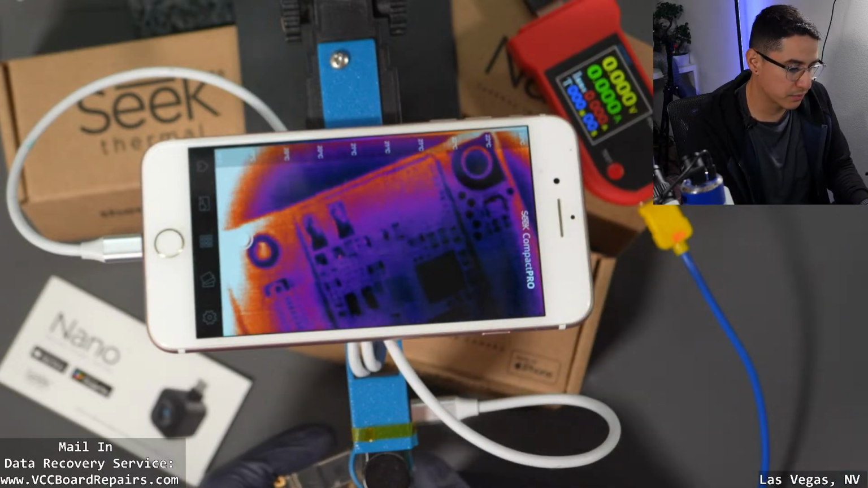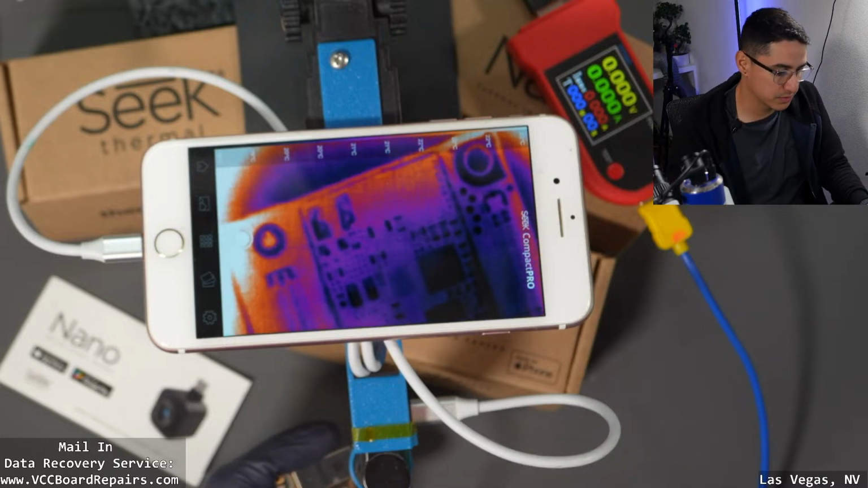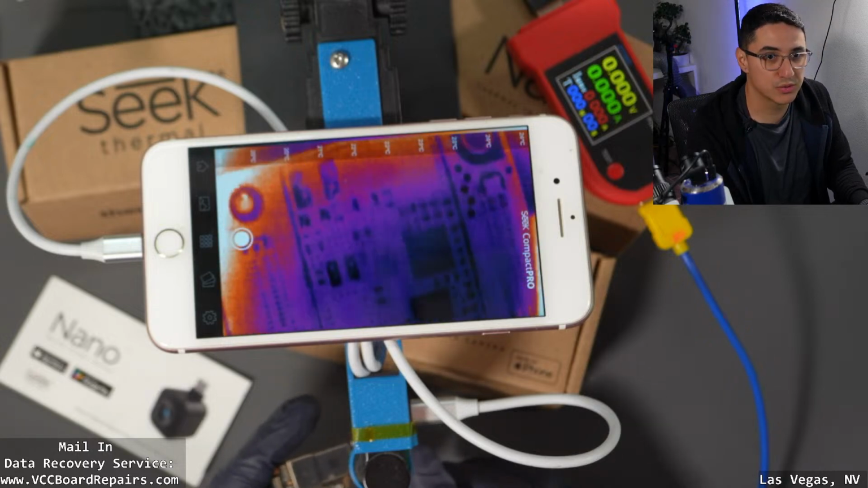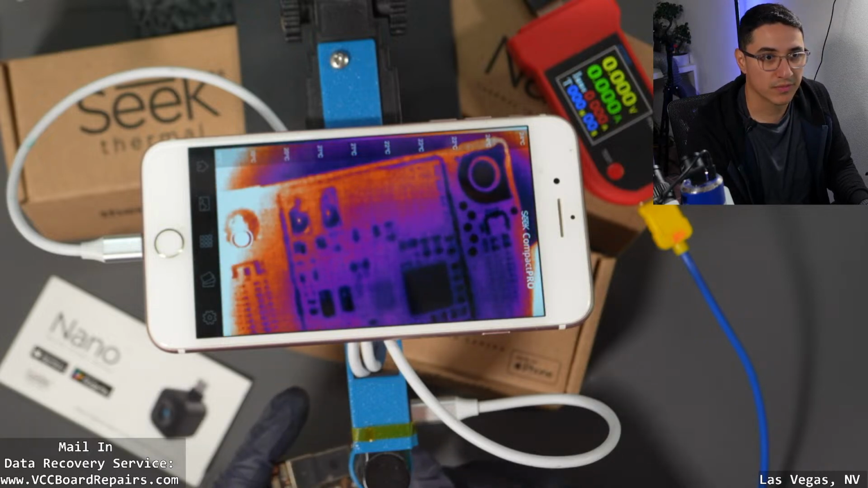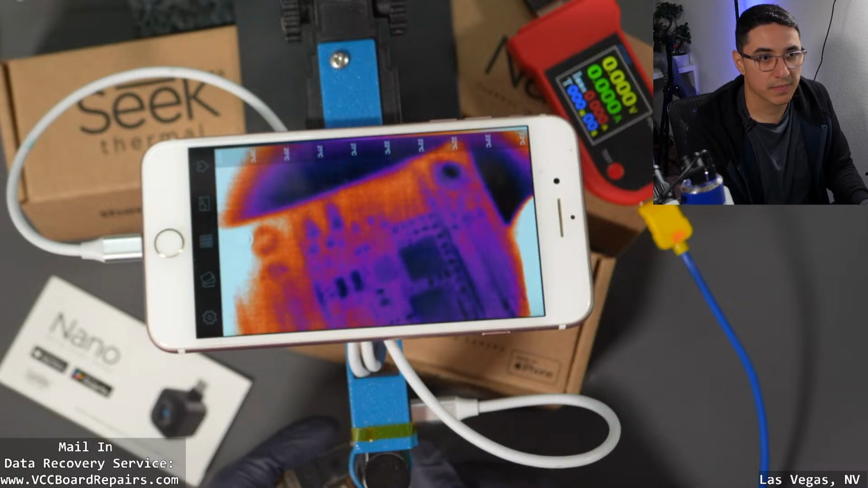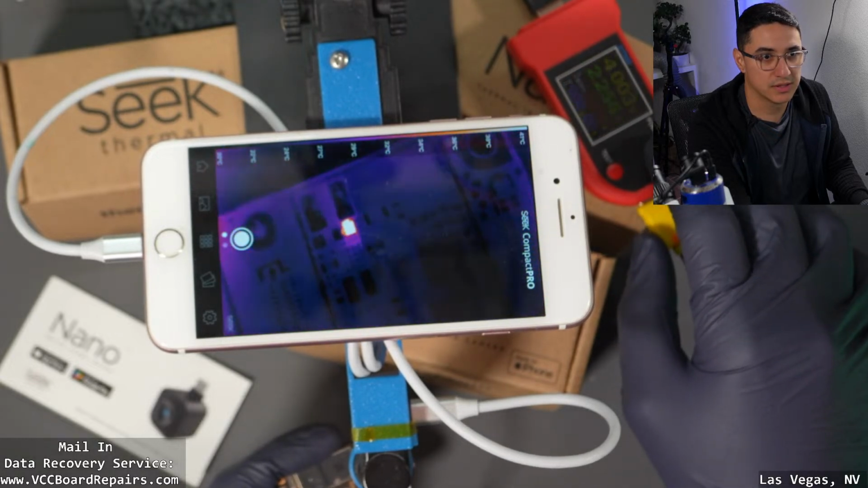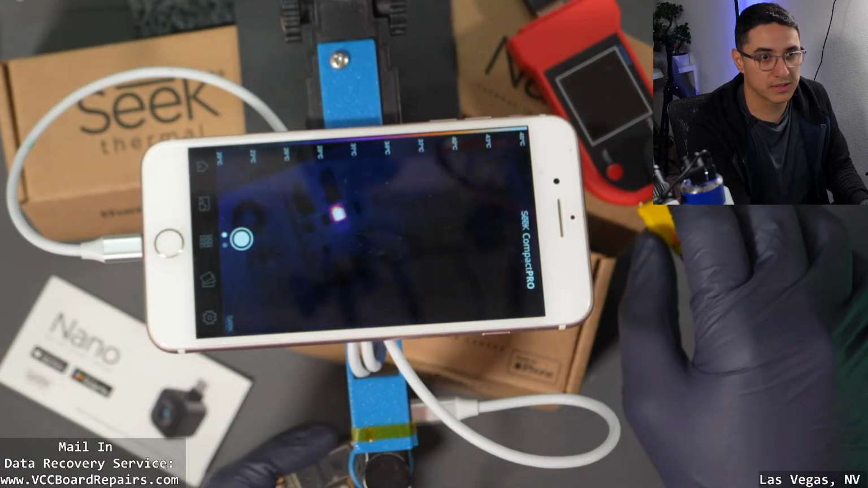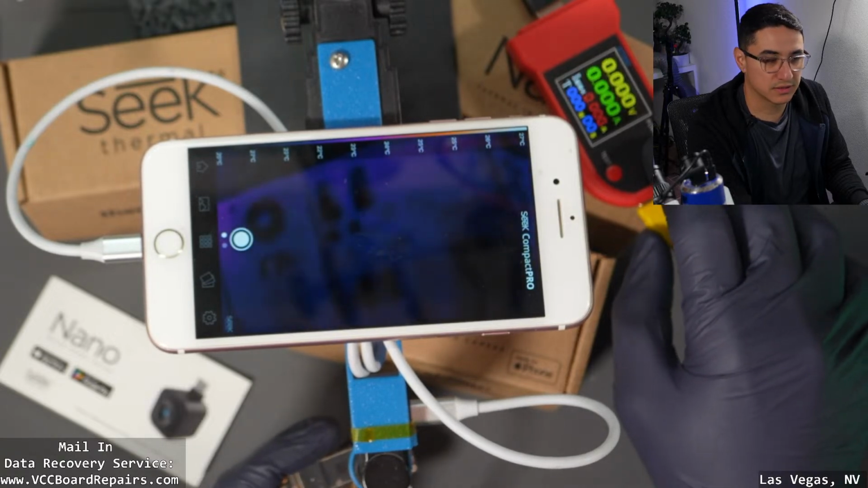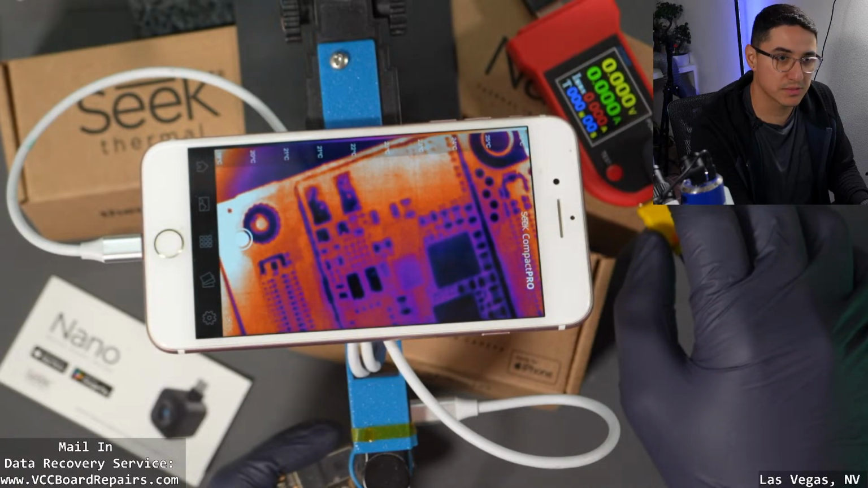One thing about the Compact Pro is that it clicks regularly, and that's normal. All the thermal cameras do some sort of clicking. Another thing you can see, I can get really close to the thermal camera, and you can kind of make out the components there. So I'm gonna turn on the power supply and generate that short, and take a look at what the thermal camera does. Right now, everything dimmed out except for the shorted component. I turn it off, and now everything else comes back into view.